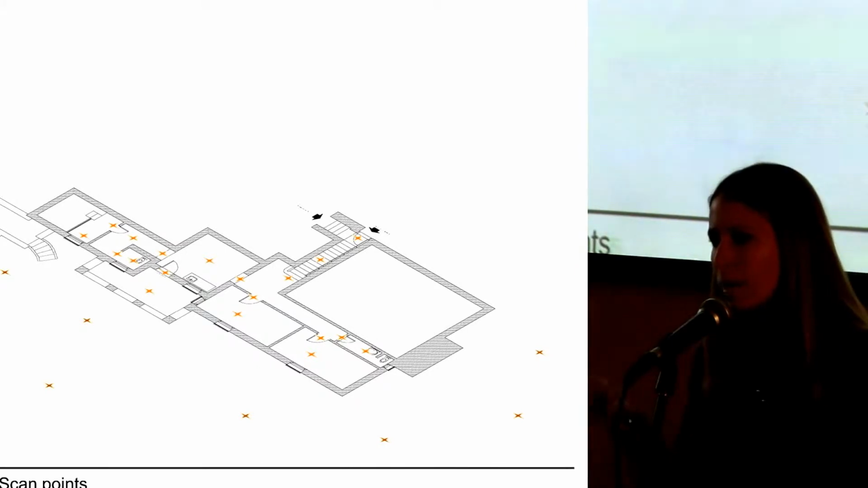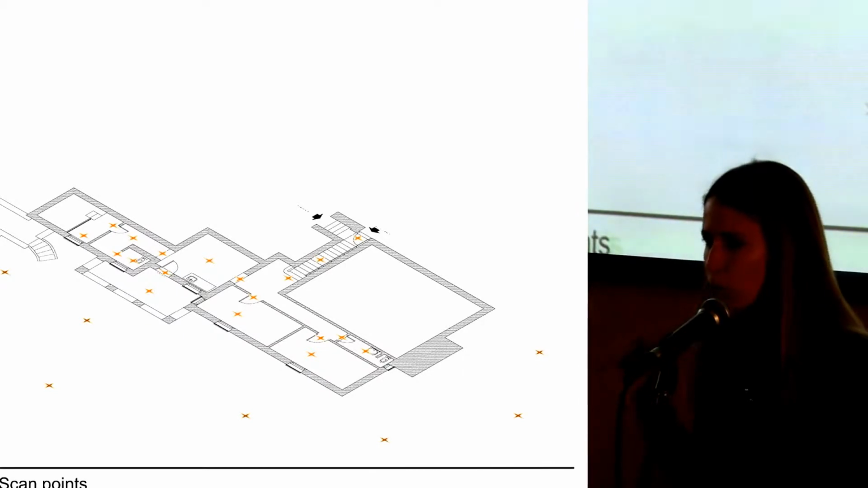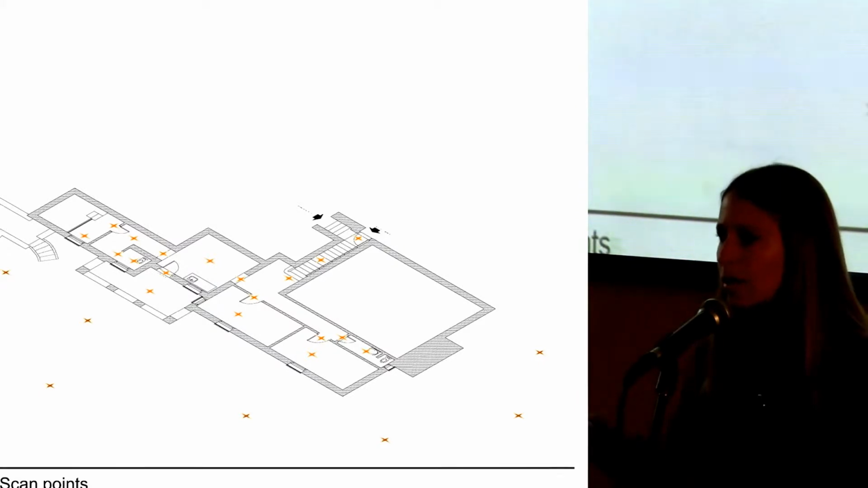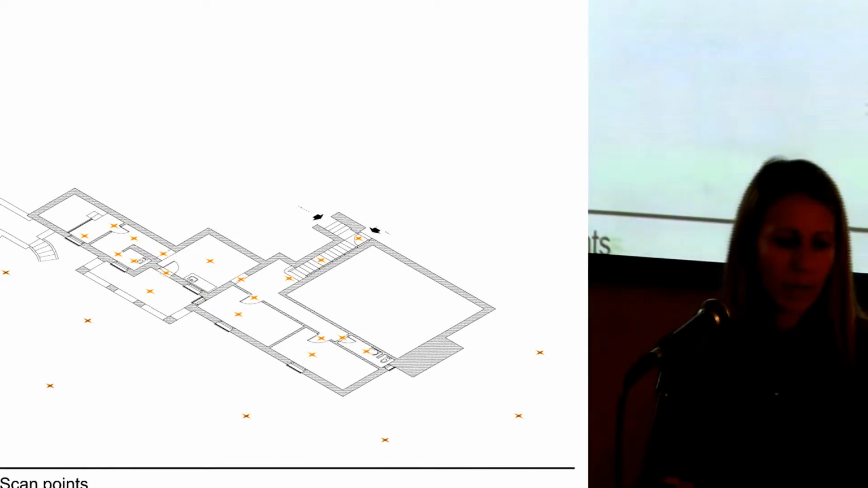The reason that we have this many scanning locations is that we didn't have the option to use GPS referencing here, and we didn't have a total station as well to do topographical surveying of the site. So to connect and register all the scans, we did a large amount of scans.